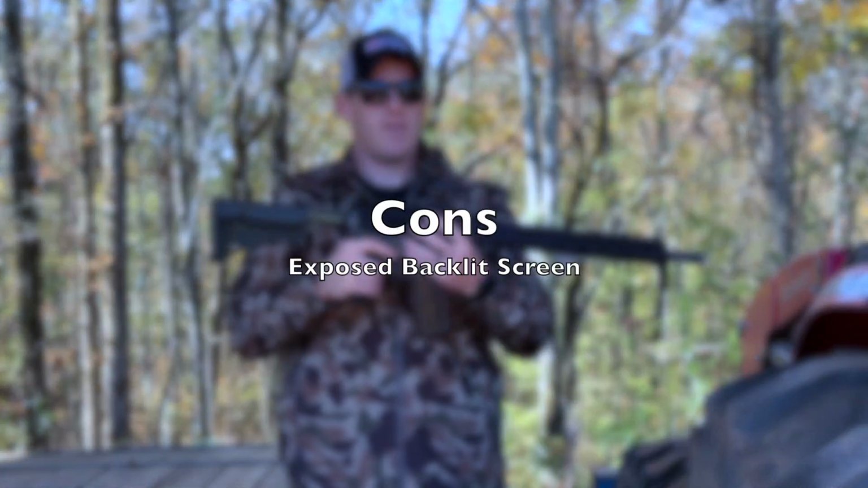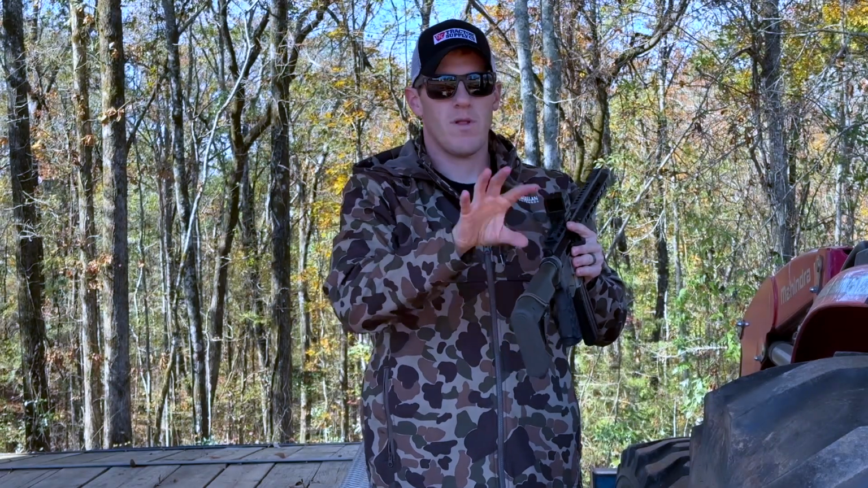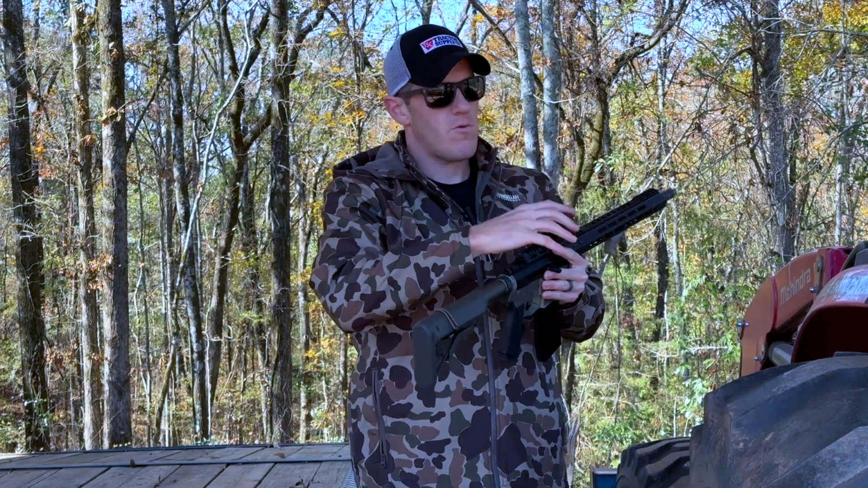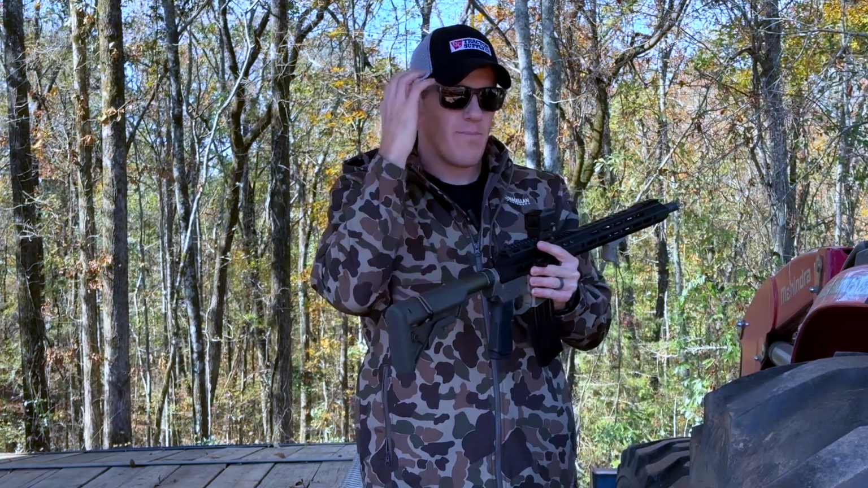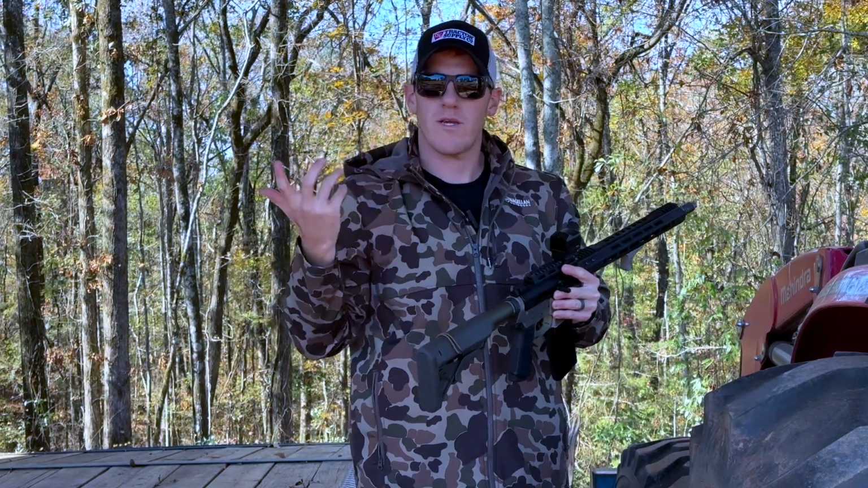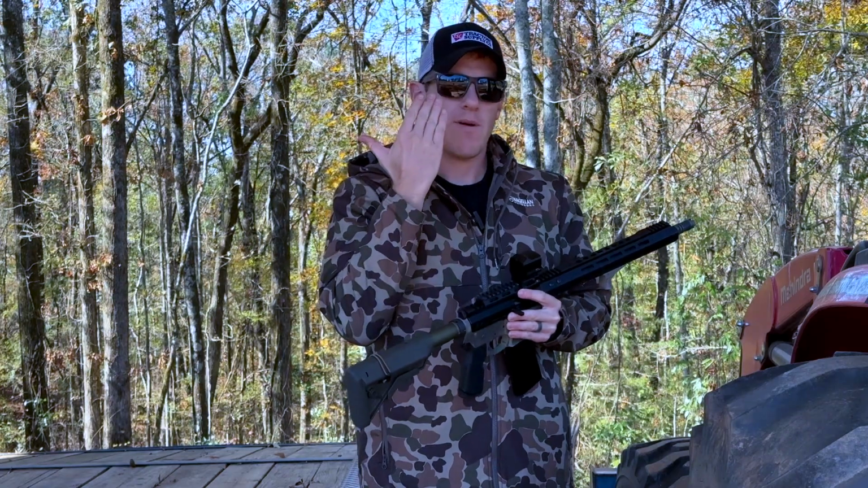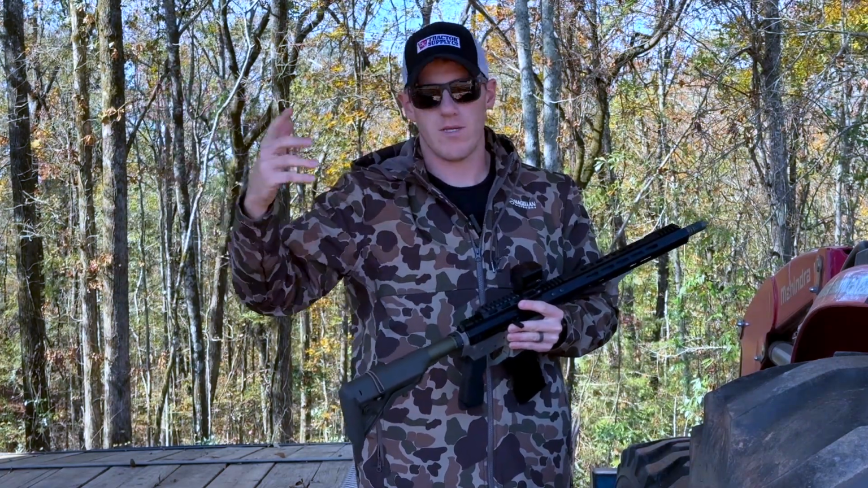Okay, so this thing has a screen on the back. It's like backlit or whatever you want to call it. It displays light off the back, which all screens do, but the bigger ones are housed inside of a unit, and some of them have an eyepiece that covers your eye, like a night vision, that angled little accordion looking rubber piece, which blocks the light from shining back on your face. So it doesn't block the light, it just covers what is seen from the outside.